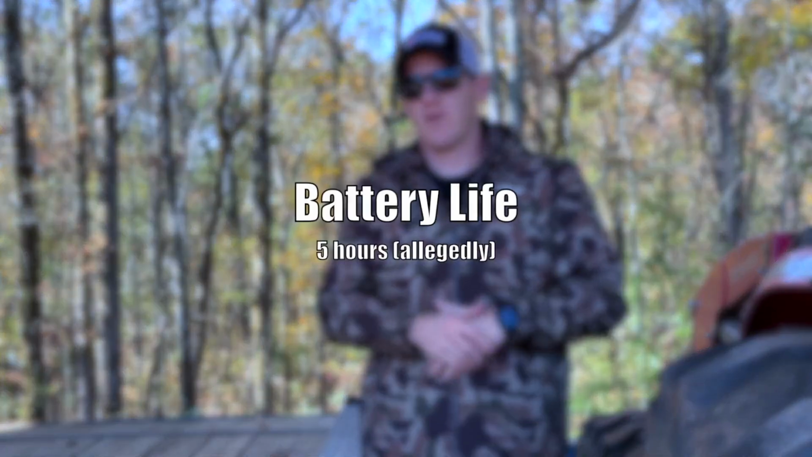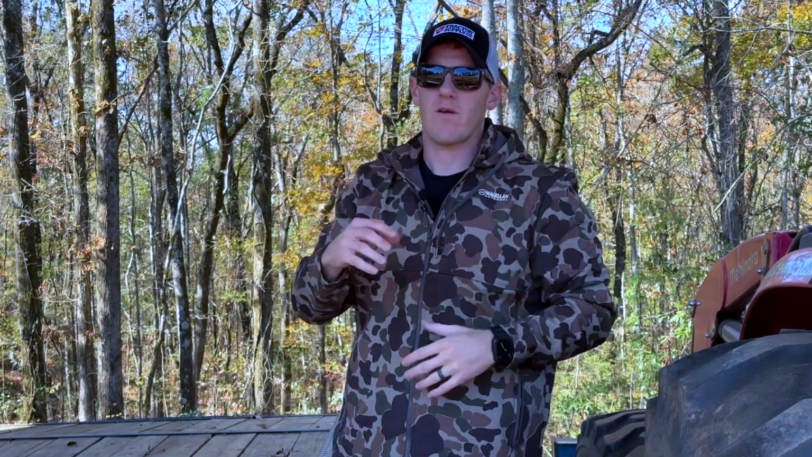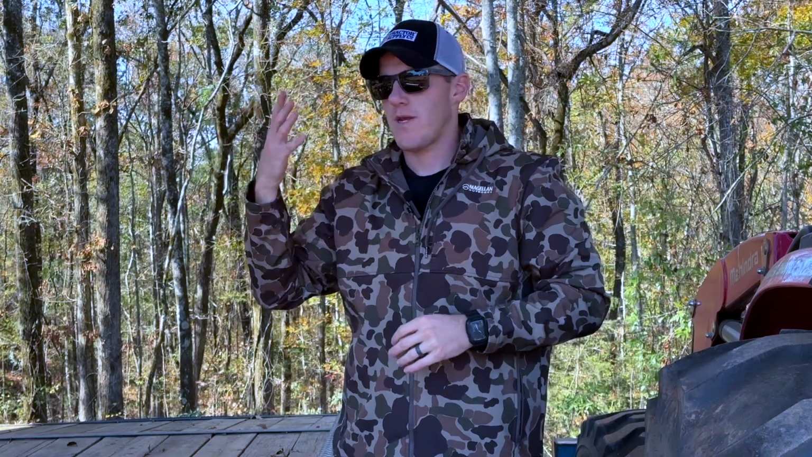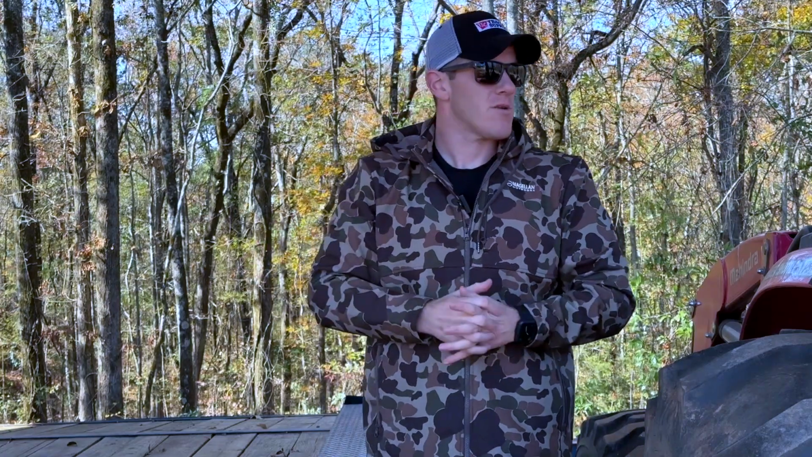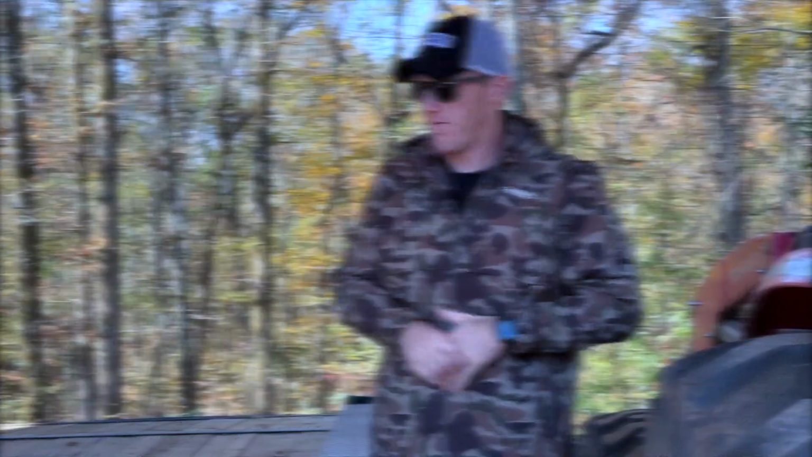Speaking of battery, it's stated to have about 5 hours of runtime, and that all depends on how much work the thermal's having to do transferring the image, the brightness of the screen on the back, the temperature, and all that stuff. So about 5 hours. It's probably a maximum of 5 hours, because I put a battery in and it got about 3 or 4 hours, something like that. So they say 5. You'd probably be lucky to get 5.